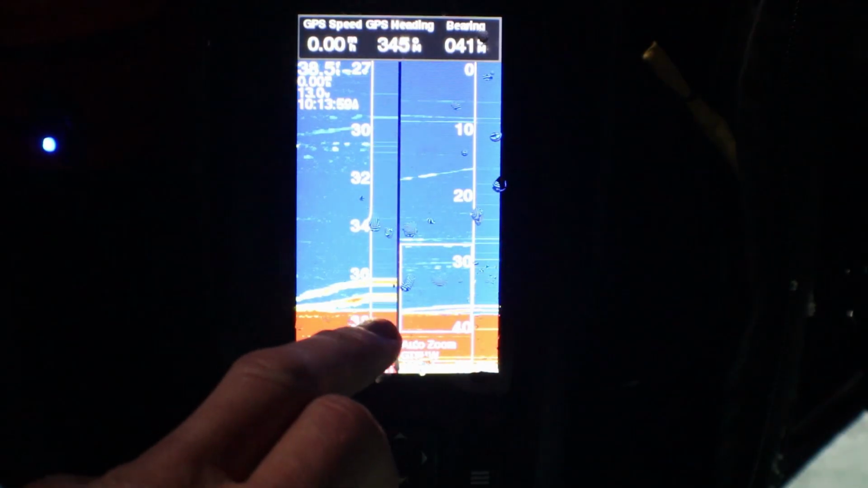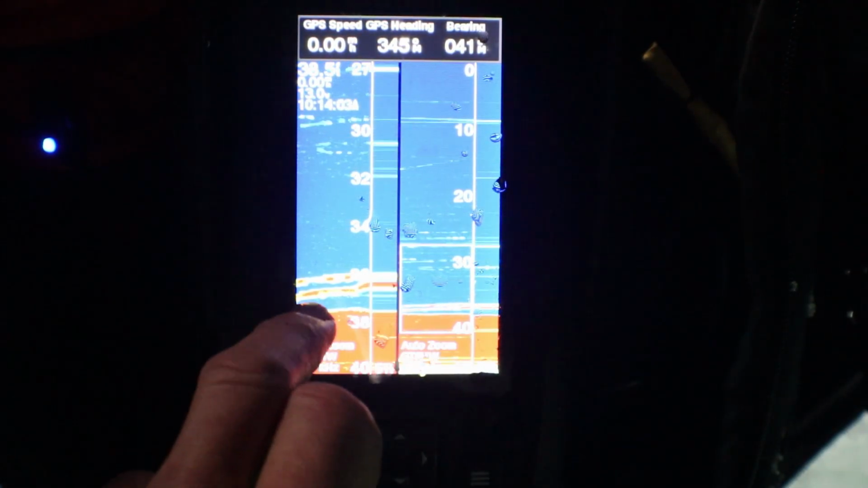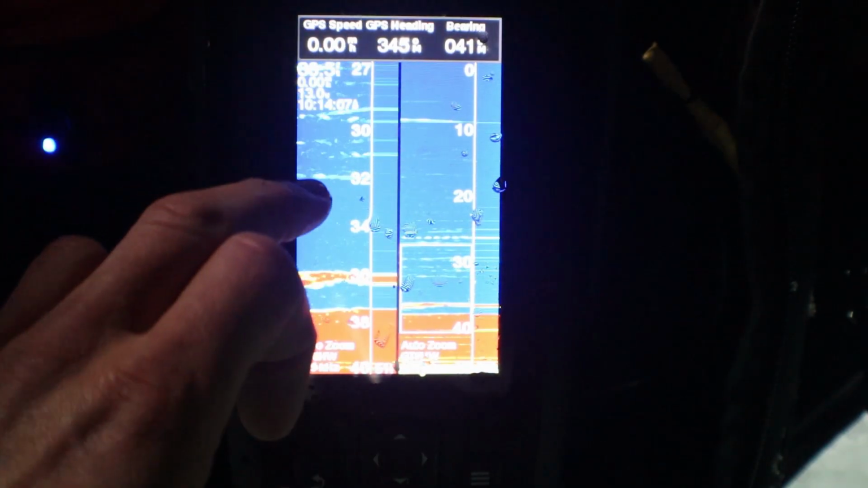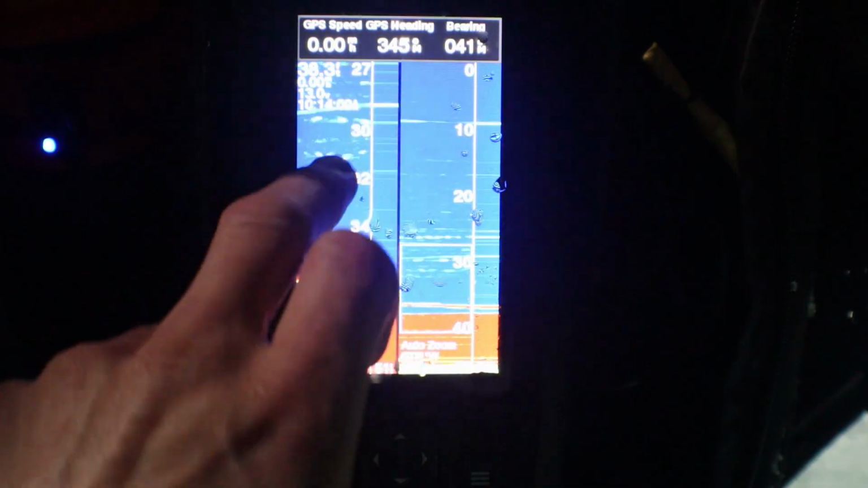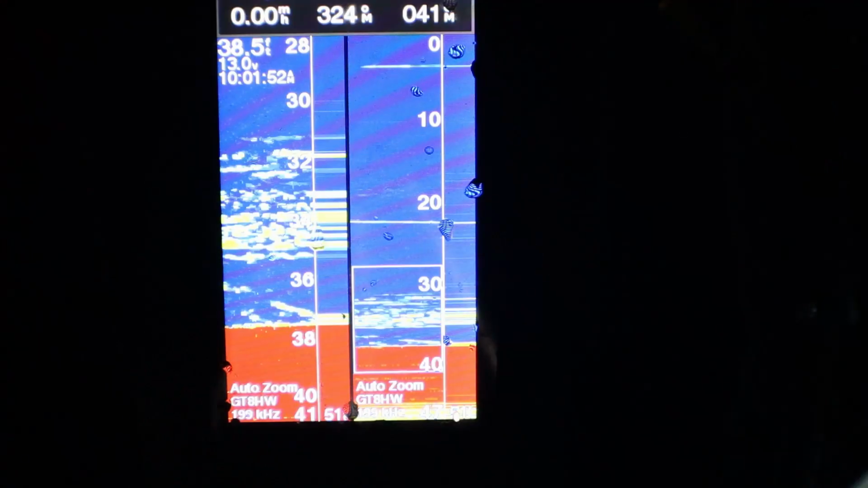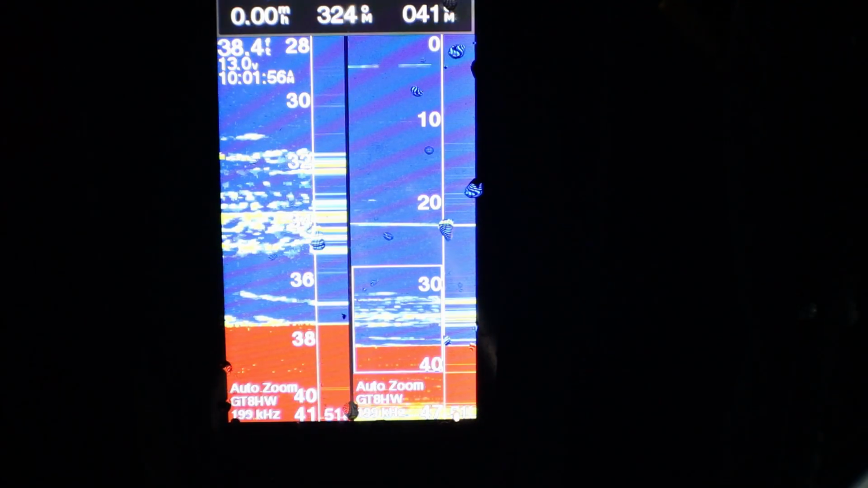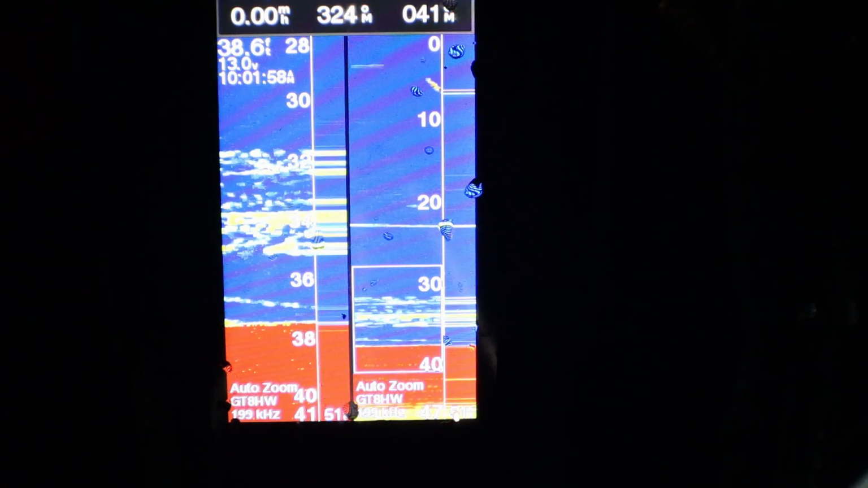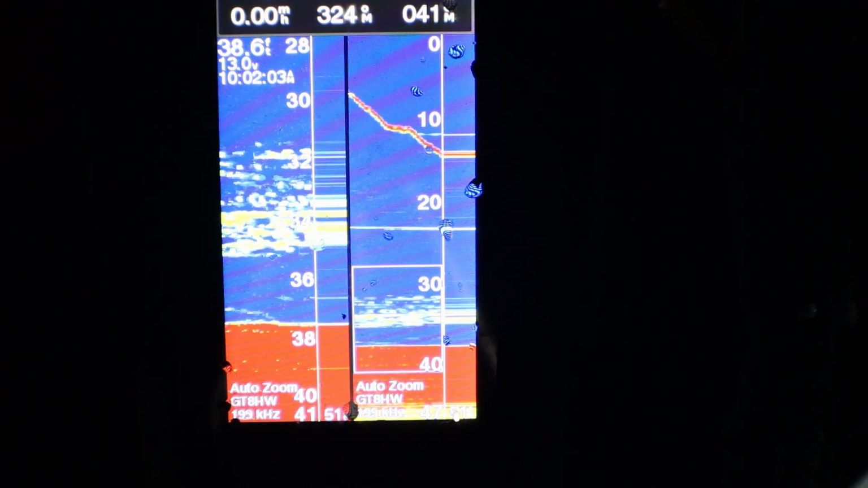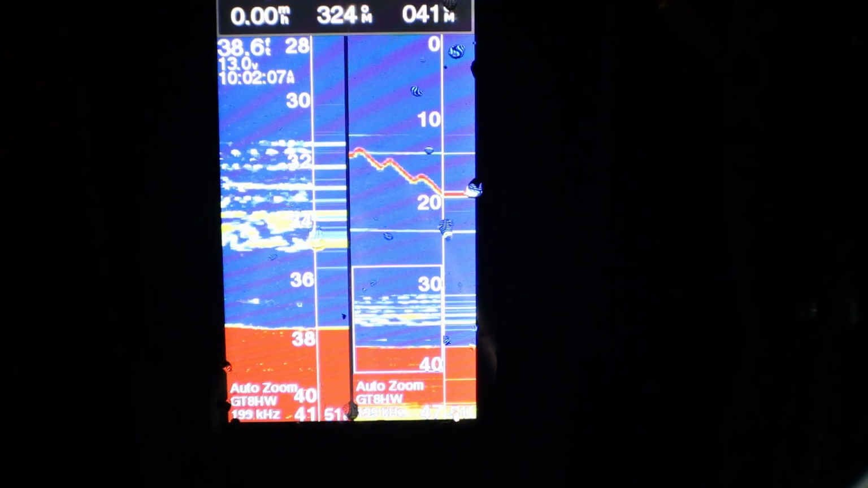Those are fish coming off the bottom. Again, this is the bottom, the bright red. It keeps changing because stuff's moving down there. This is all interference right here. All this, you can't really tell what it is. All that you're seeing there is a bunch of interference. I don't know what that is. It could be bubbles. It could just be plankton. It's not fish though. It's too small of a signature. You need that bright red for it to be something solid.